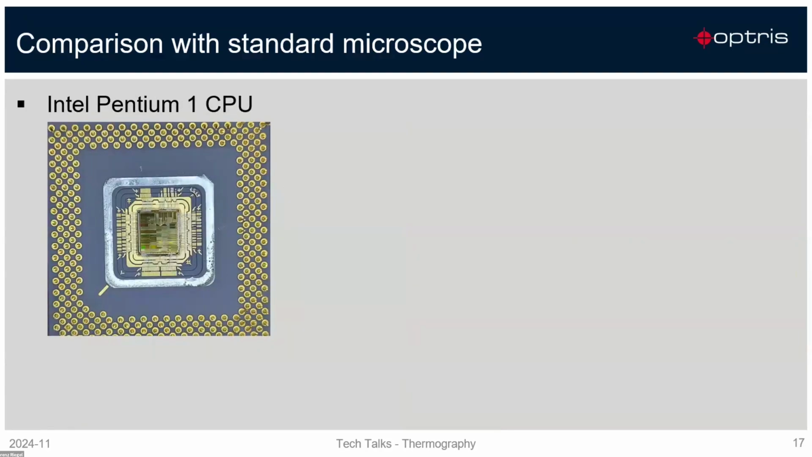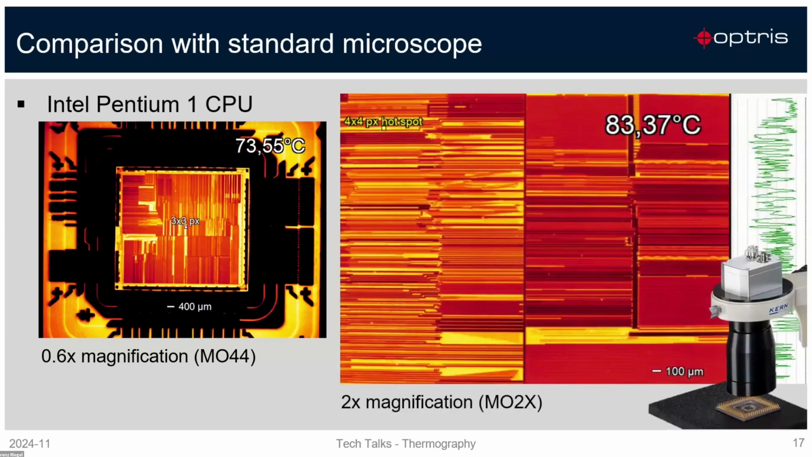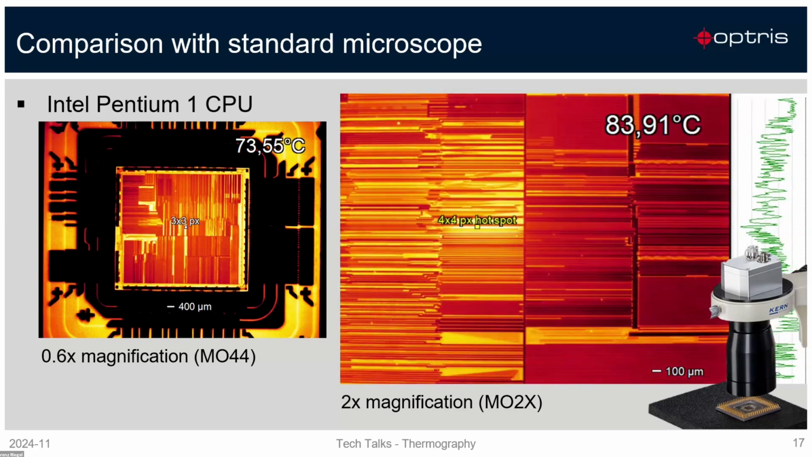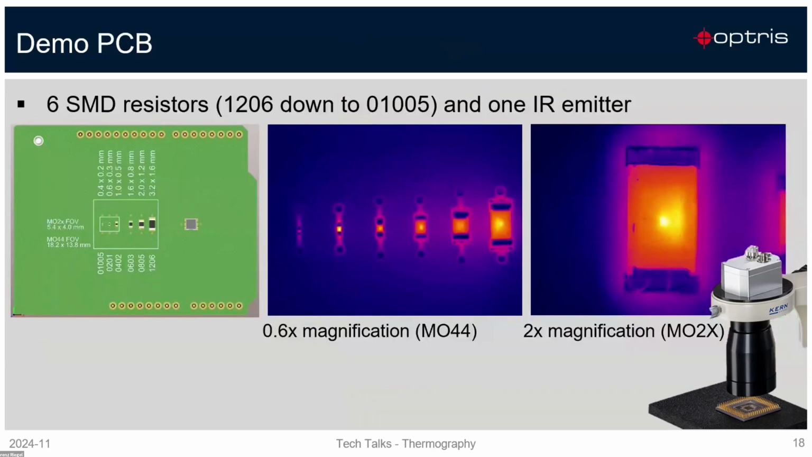Another example is our engineers. They were really curious to get more samples, so they opened an Intel Pentium 1 CPU, and we have a look here at the die of the chip. This is the image with our standard microscope, and here you even see an infrared video with 2x magnification. The automatic hotspot feature automatically follows the heat and shows you the right temperature on small structures of this microprocessor.